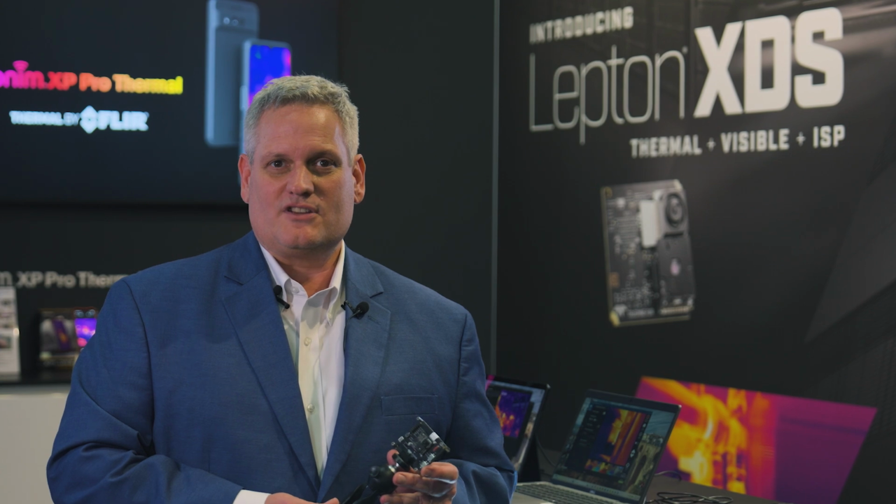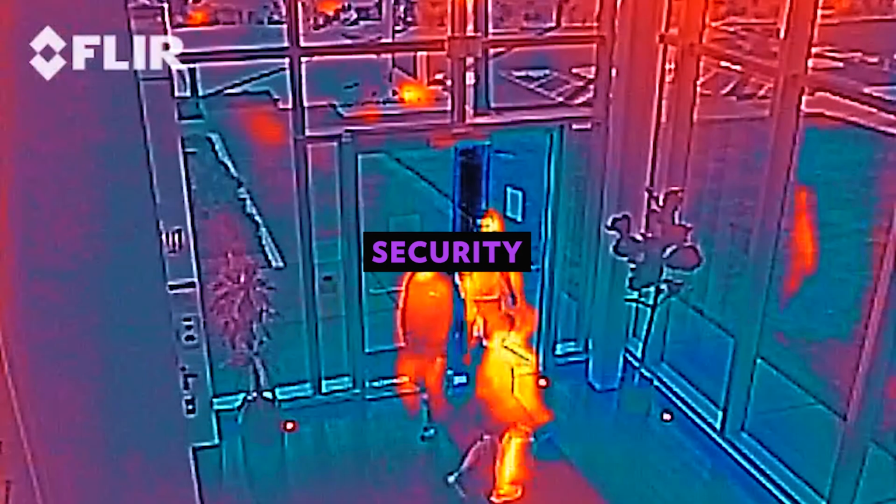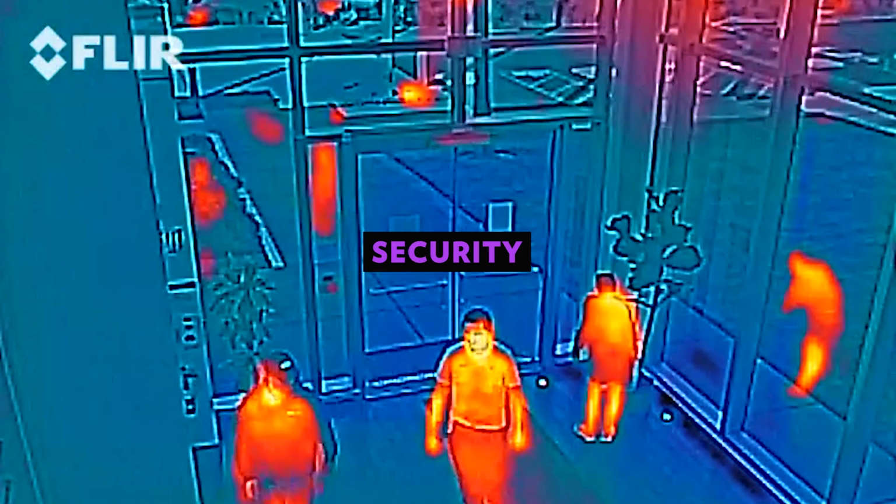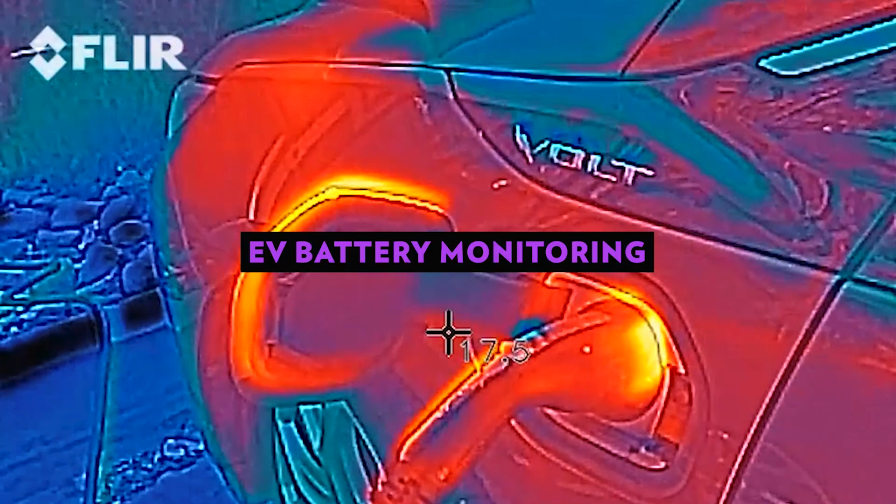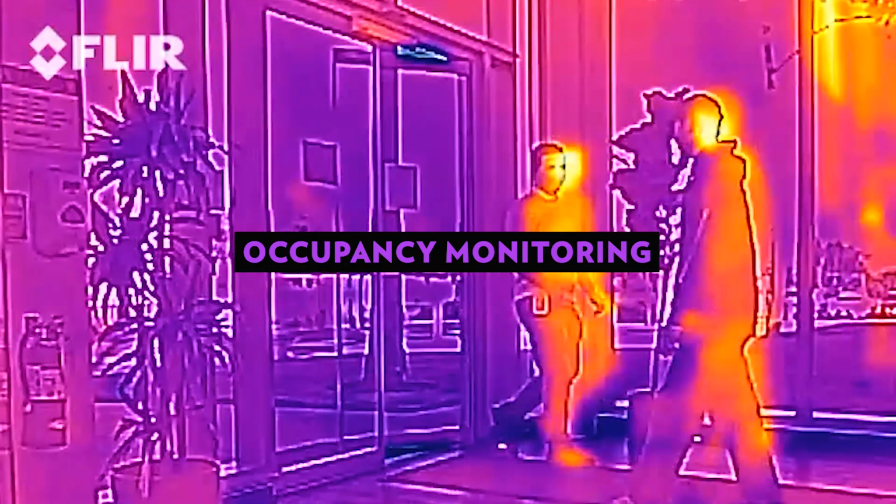Also in this package is the ability to do upsampling and VividIR through our Prism ISP software. What that means is we're actually taking the image and upsampling and using our VividIR technology to have an output of a 640 by 480 thermal imaging camera. So the image quality is 4 times as nice as just a standard Lepton, and you couple that with the MSX technology and you get some amazing image quality. So come on, let's take a look at what it actually looks like at this point.